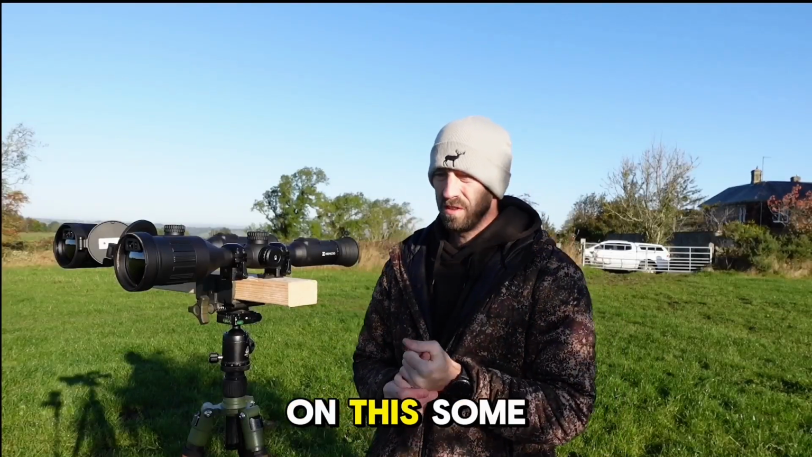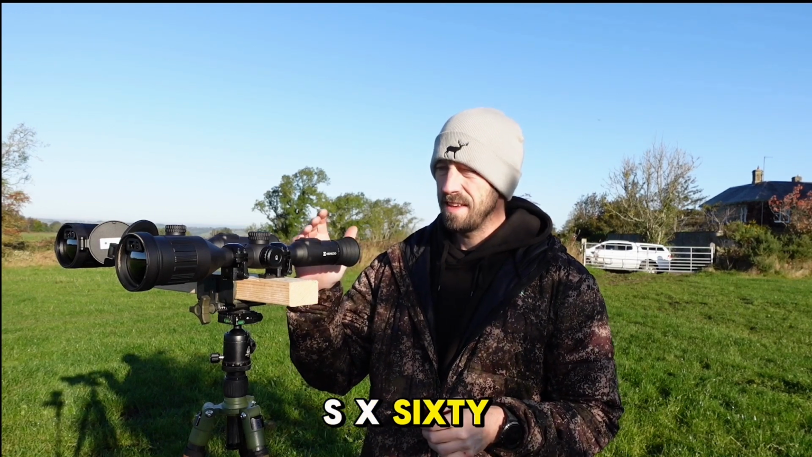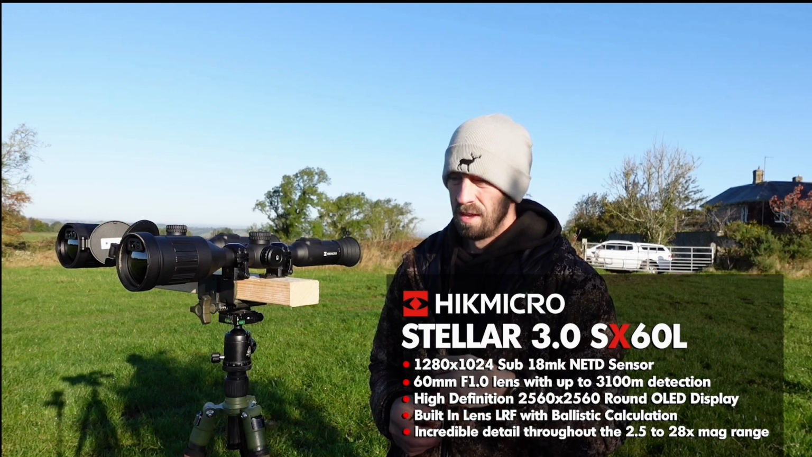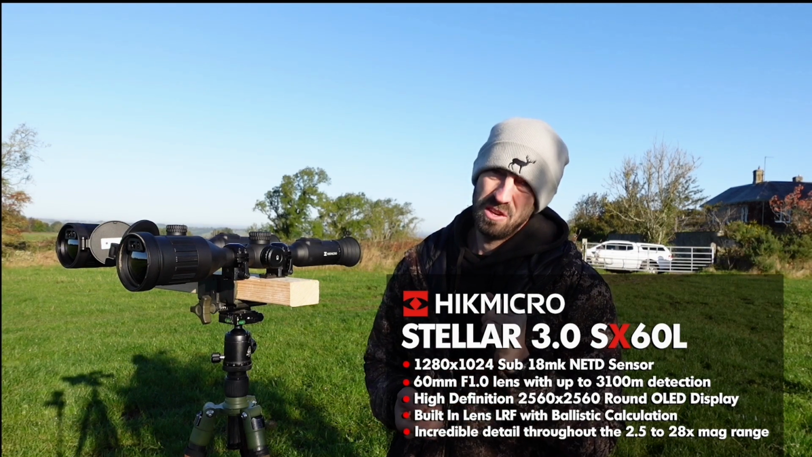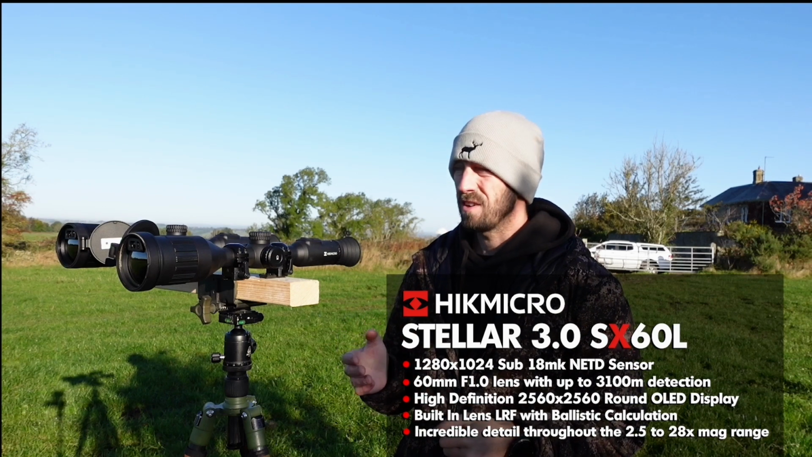What we'll cover on some of the specs now, obviously you've got the SX60L on the side here. This is a 1280 by 1024 sub 18 net D. So 2.6 base magnification to times 26, boasting a 3,100 meter detection range.